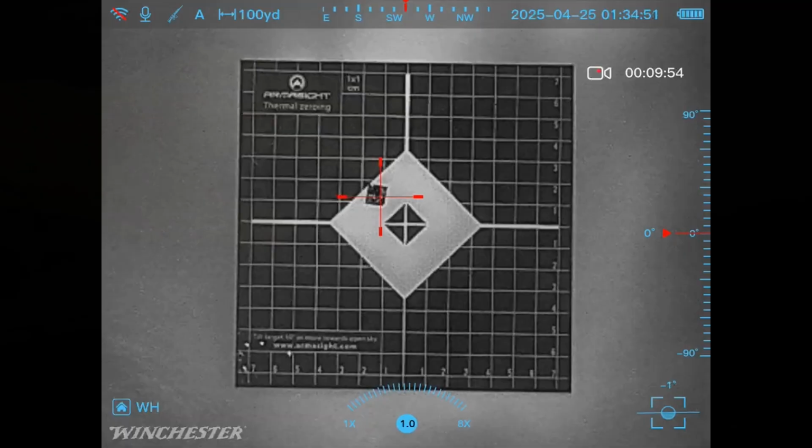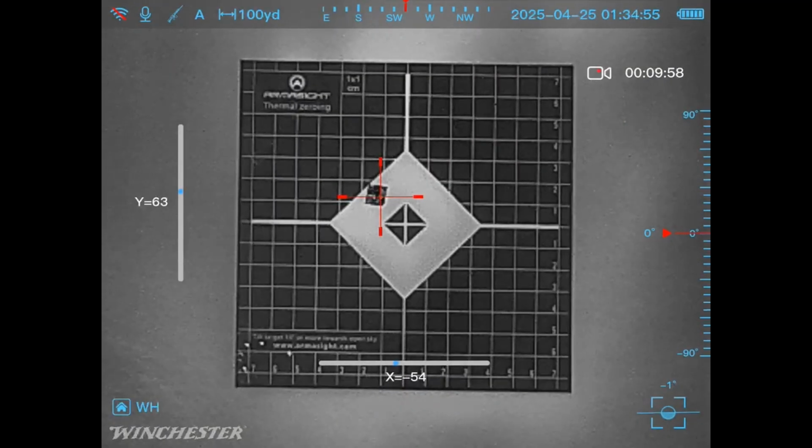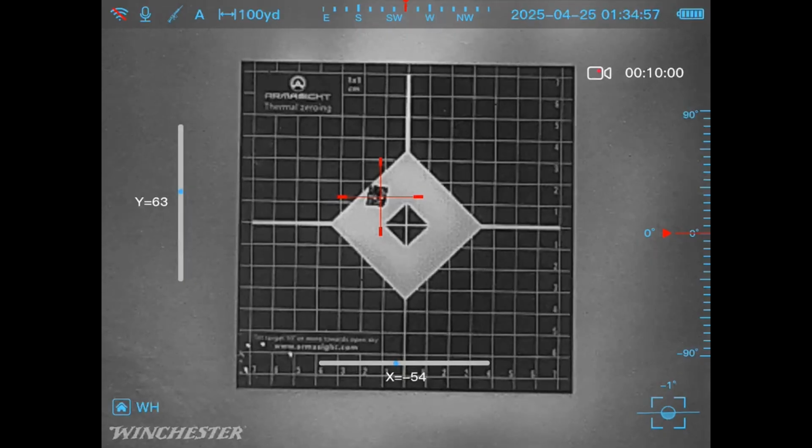But there is one more thing I'd like to show you. Once you're already set up, you know you're at 100 yards, you've got a decent zero, and just want to get into it really quick, here's a real quick shortcut. So we're going to jump back in here again and look at this top screen. You'll see the left button. I'm just going to press and hold left button. Boom. And that takes me right into the zero settings without having to go through all the different menus. And that's really all there is to it.